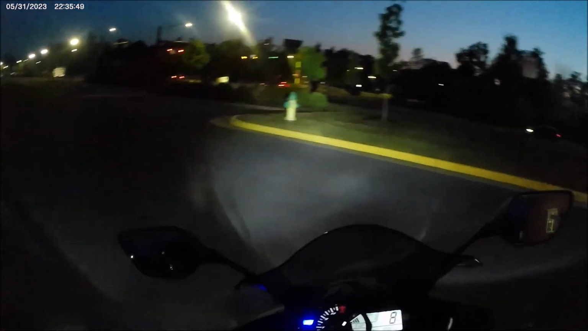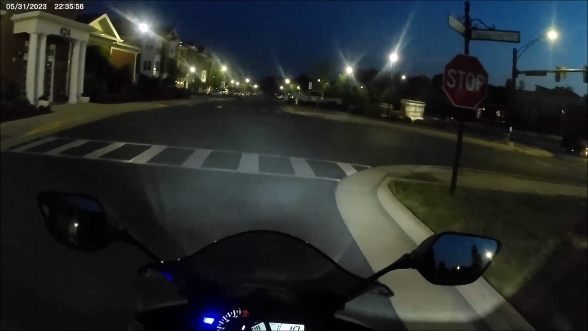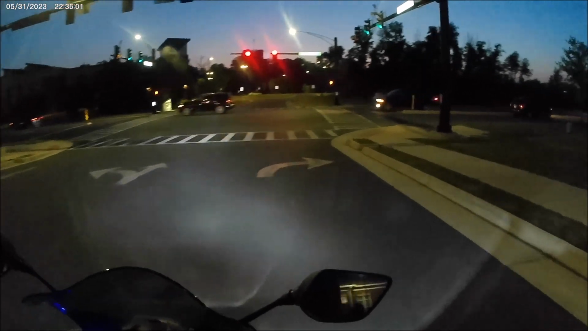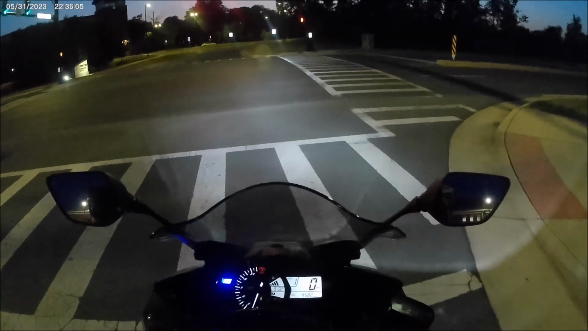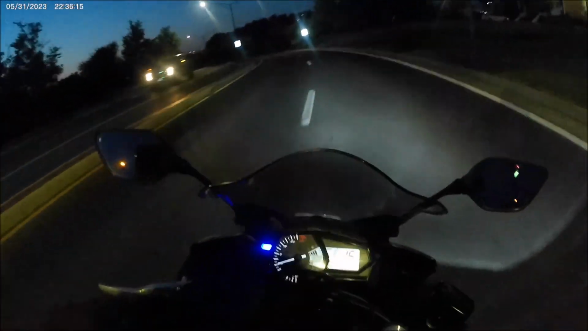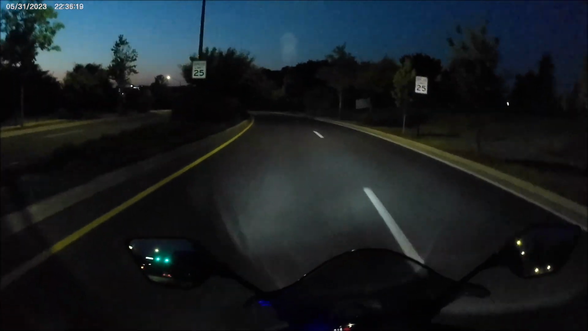I do have the high beam on, just to see it with the high beam. It's not that bad. There's a lot of starbursts on these lights. It might add to the effect, but you can see the starbursts on all the lights. So it's not the best quality camera in the world, but it's also not the worst. The image stabilization is definitely working, but yeah, I definitely forgot my battery.